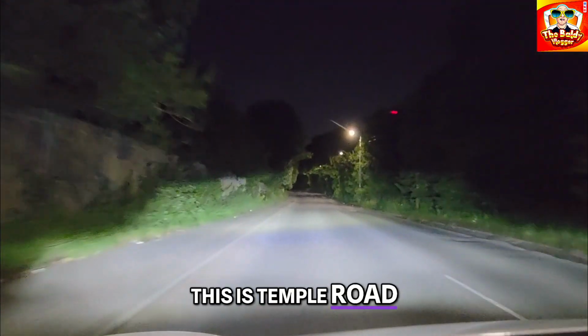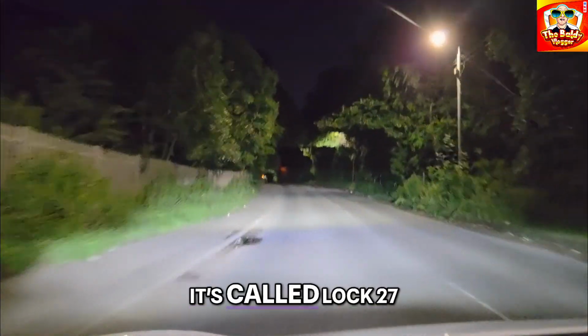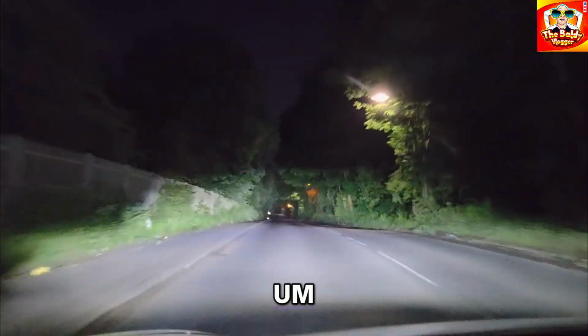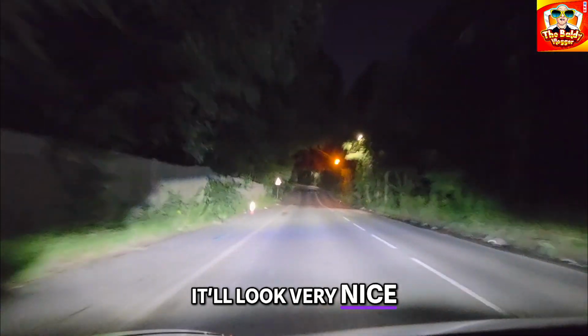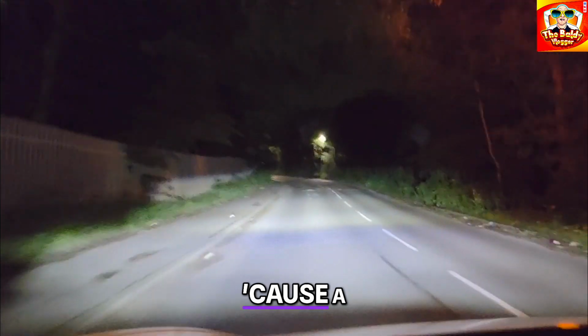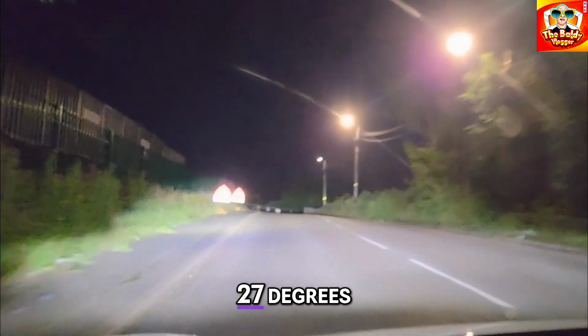So this is Temple Road, it's next to the canal. There's a pub back there, I think it's called Lock 27, and it looks very nice on a summer's day. I'll rephrase that. It'll look very nice on a sunny summer's day in Scotland. A summer's day is not always sunny. But this week coming up, it's meant to be lovely. The weekend is meant to be 27 degrees.